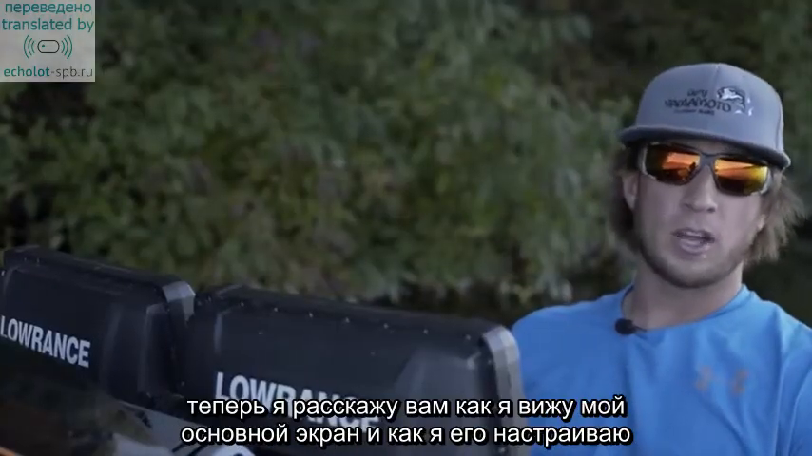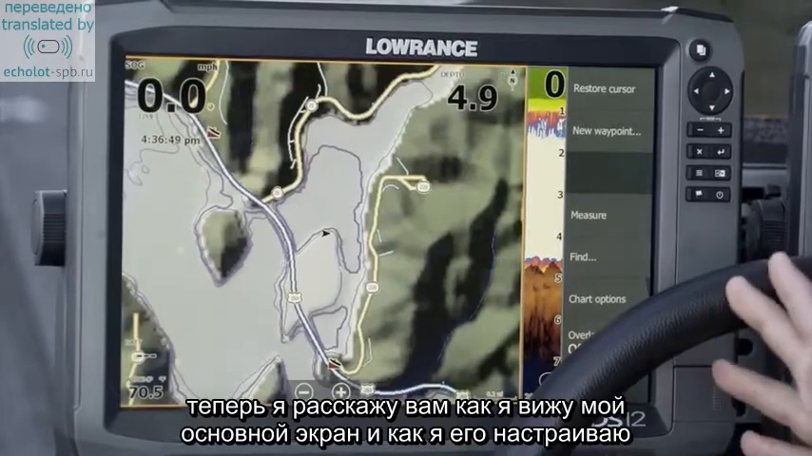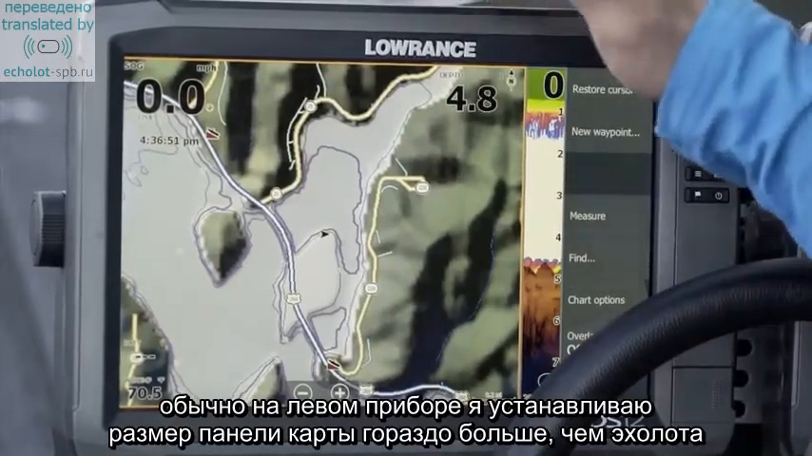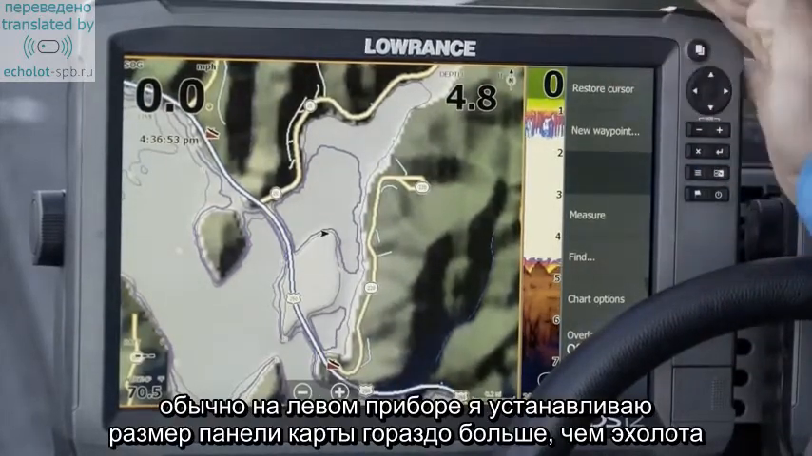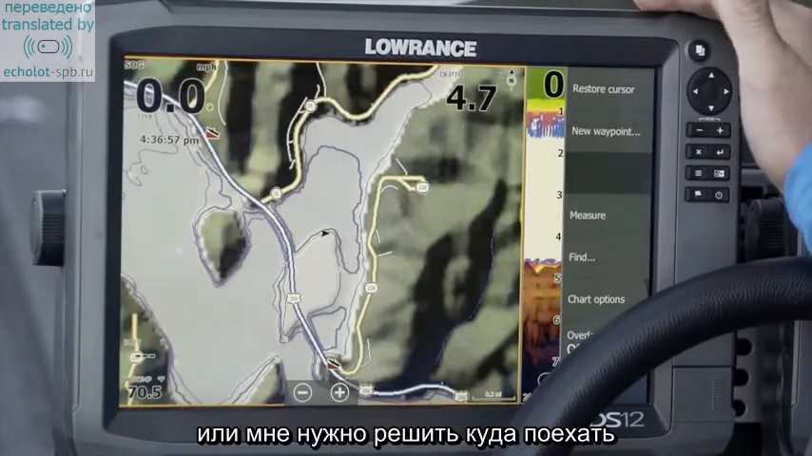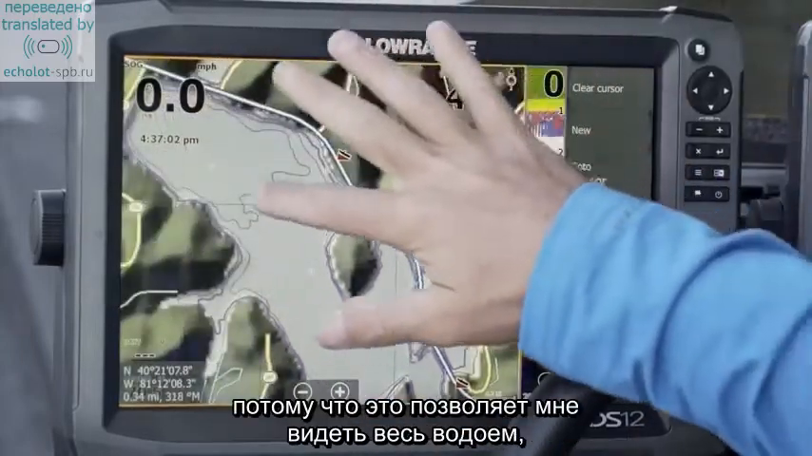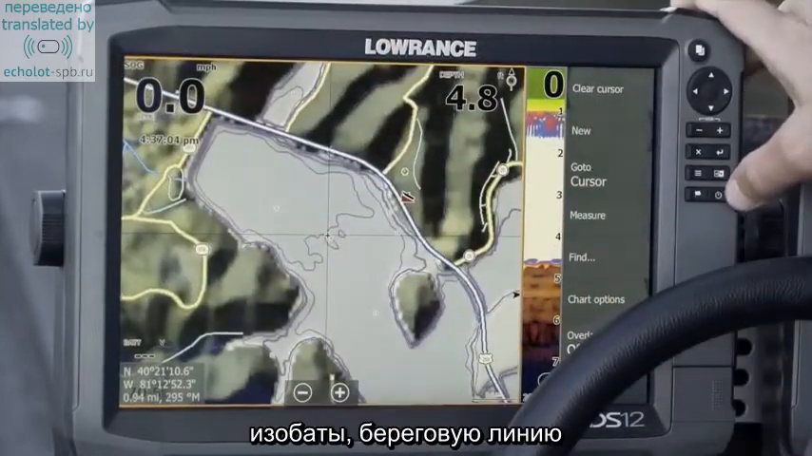Now I'm going to show you guys what I would consider as my home screen and how I set it up. Typically on my left unit, I like to run my chart much larger than I do my sonar. This is the screen that I'm using whenever I'm making runs across the lake, or just figuring out where to go. I like my chart much larger than that sonar because it allows me to see so much more of the lake and the contours and things like that.